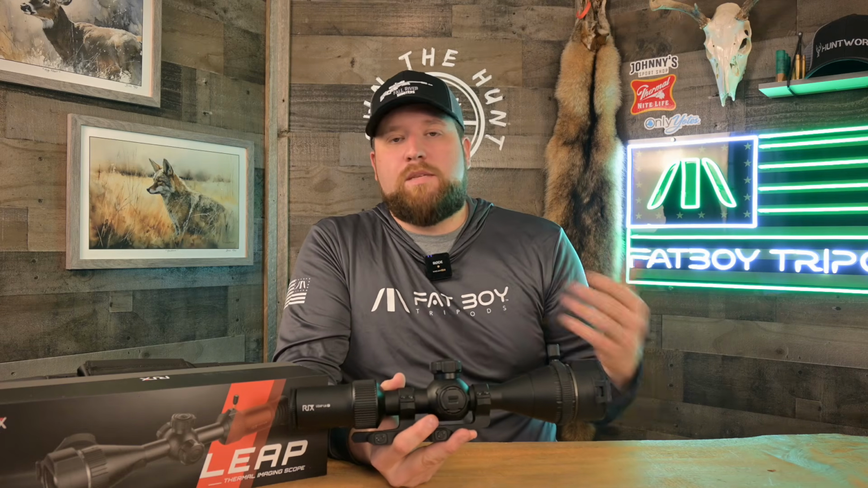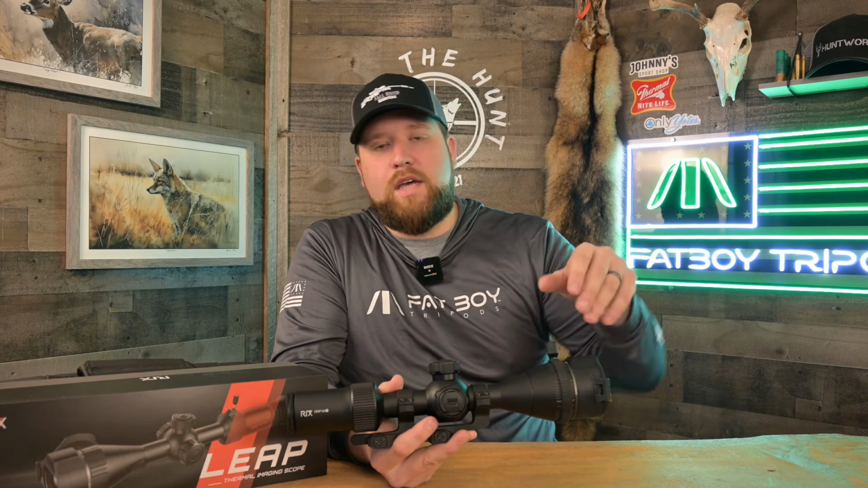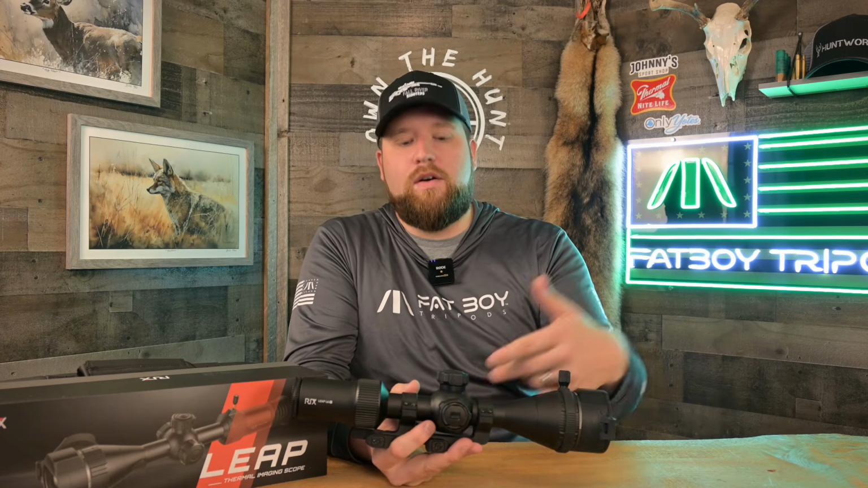So with this ballistic calculation, you get a range with your rangefinder. It tells you how far the target is, 200 yards or whatever, and then you get a point of impact or suggested point of aim in your scope. That's where you're supposed to aim, and you pull the trigger, you should hit, right? What makes that happen? That's the ballistic calculation piece. You plug in all the data for your projectile, your rifle, your barrel length, all the good stuff. And then this has an algorithm in it where it can tell you what your bullet drop is.